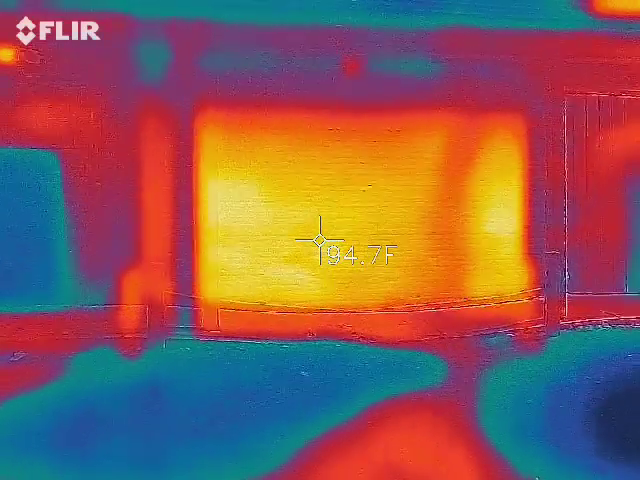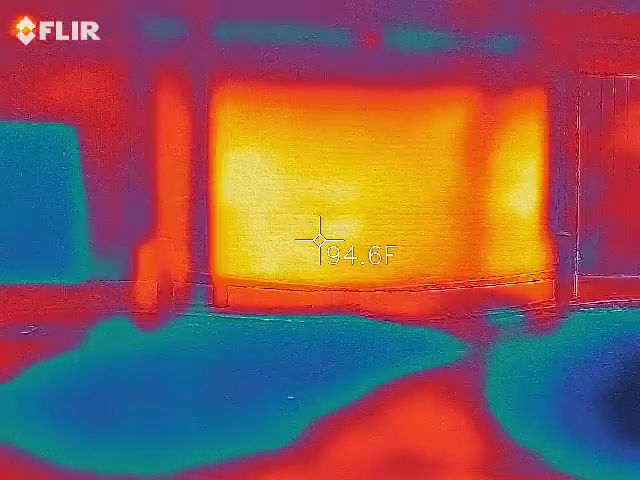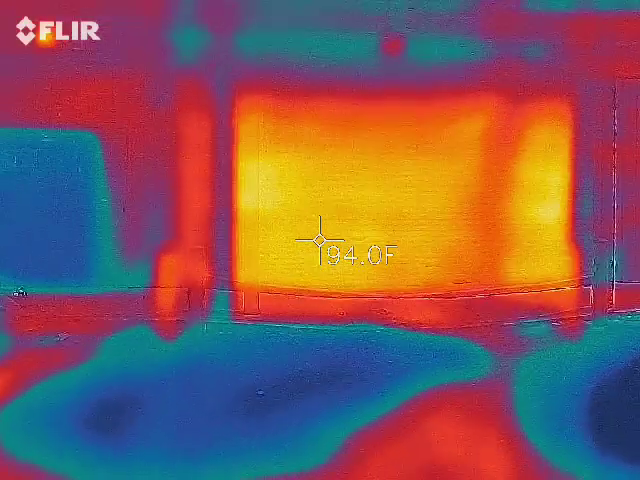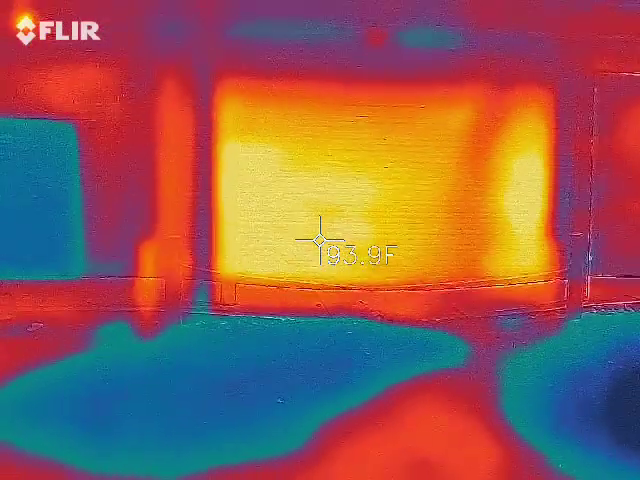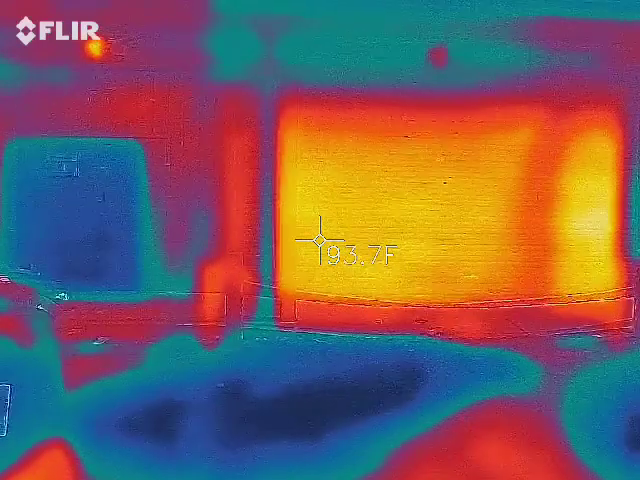So you hold the gun in, like so, the trigger, hold it in there for a second and let it calibrate, and then release it, and it'll give you the temperature. Because I'm like in the 90s. This says 87.6, like about between 93 and 94. So just to verify, I'm holding it in like this. When it says scan, then I let go. Yep. Okay.